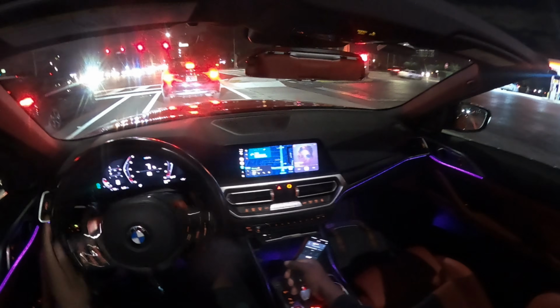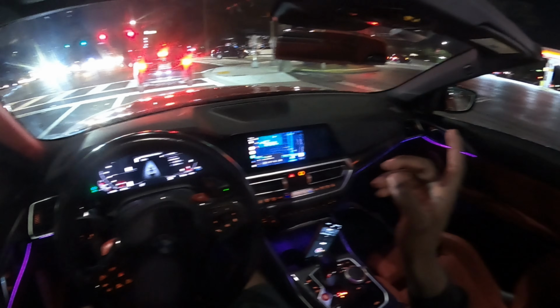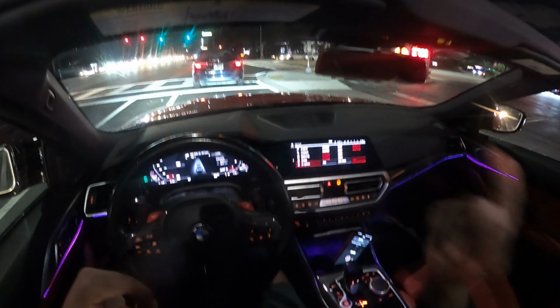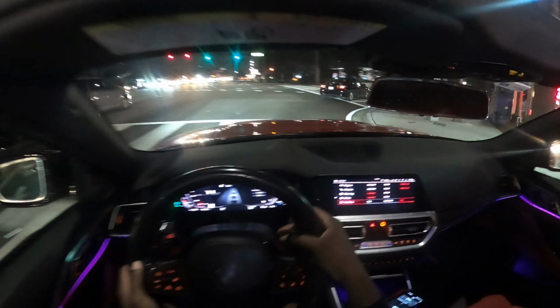Pretty sturdy too, right? But when I'm about to enter the highway, of course, then I'll go ahead and put up the top, because obviously I don't want the top down on the highway. Too much breeze. But right now we're in rear wheel drive mode. Let me show you how everything is set up. There you go. Comfort on the steering.